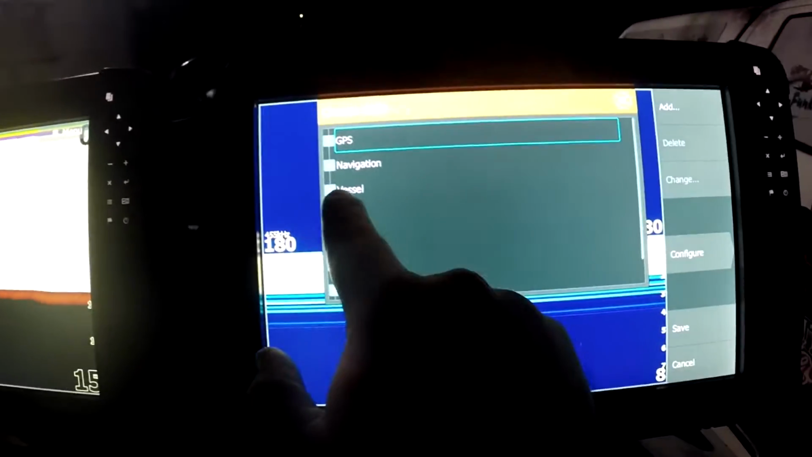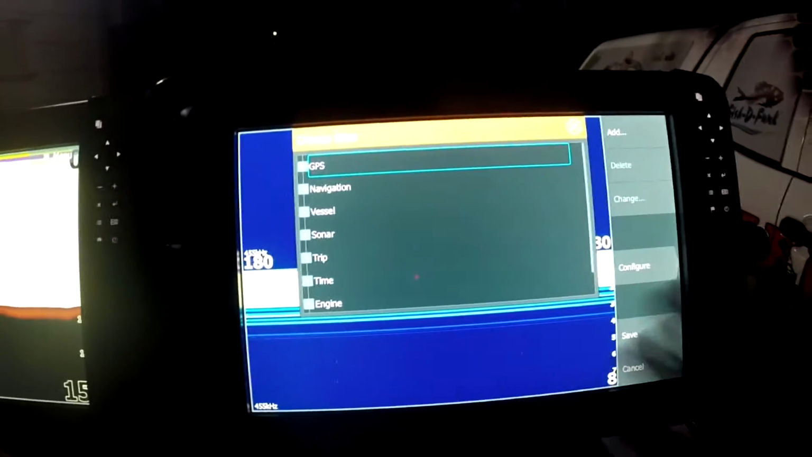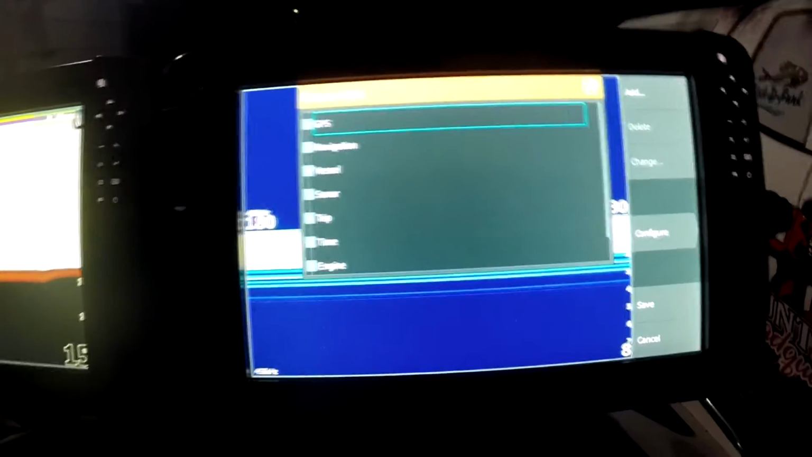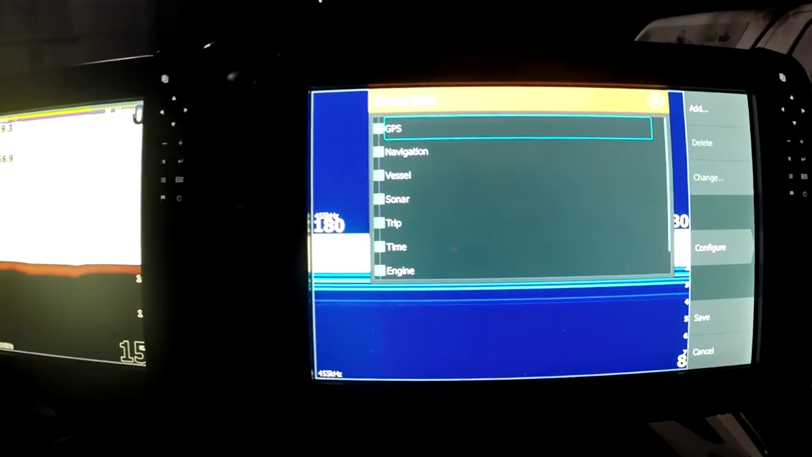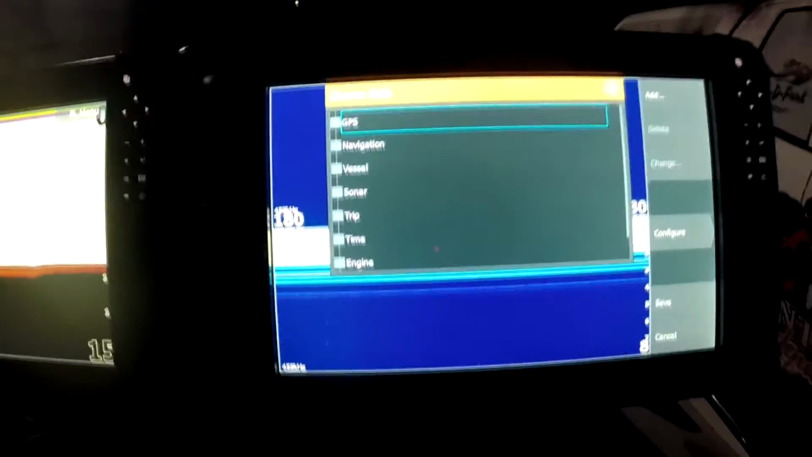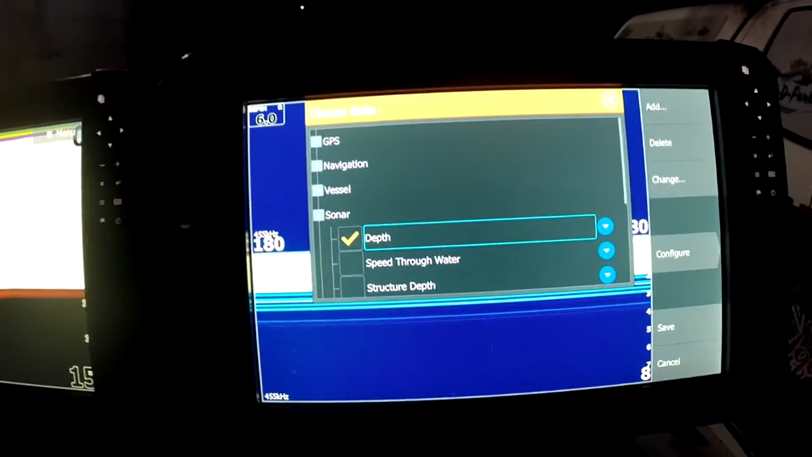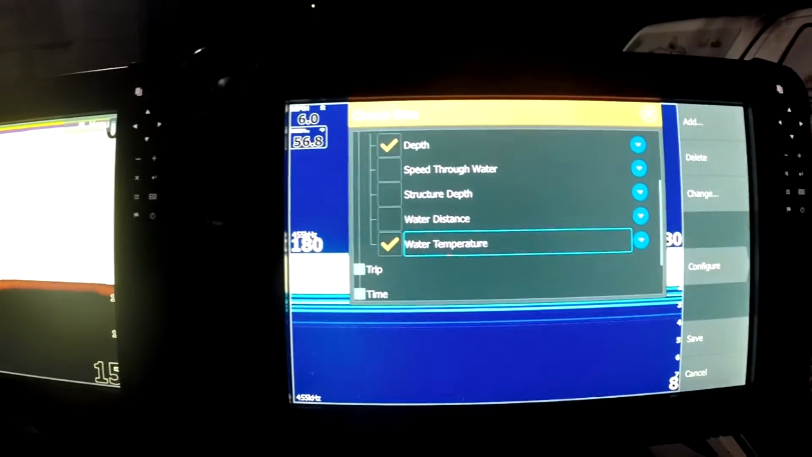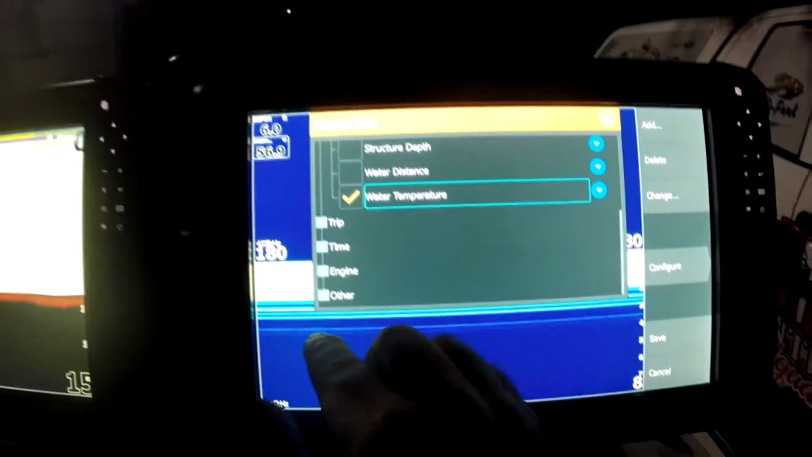Depending on what you want, whether you want the speed over ground, honestly, I think pretty much what I would probably do is your depth, your water temperature, your time, and then let that pretty much be it. So we're going to check depth. I'm going to check water temperature. You can see as I'm doing it, it's actually putting it up there. Another main thing you really want to have on your graphs at all times is your time.